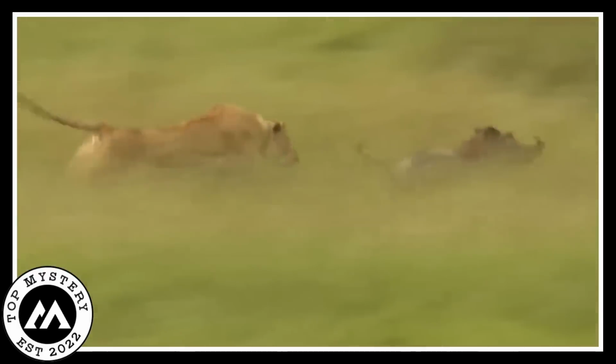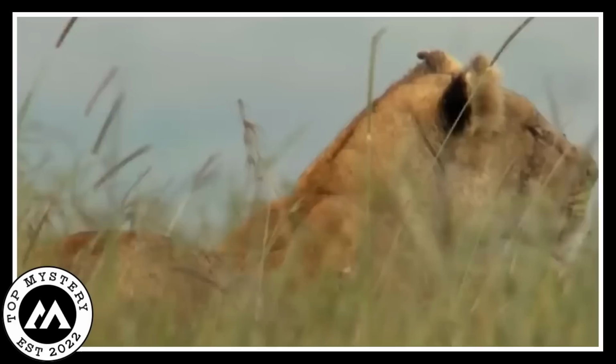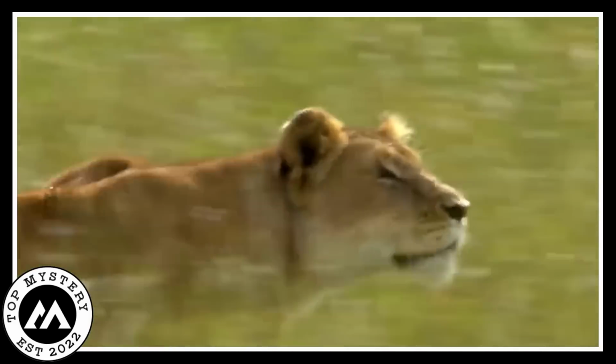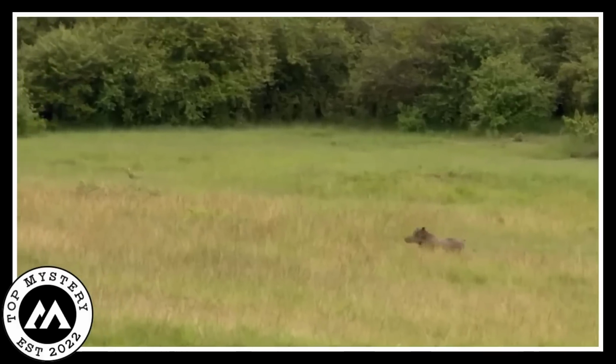Check this out. A trail camera caught a lioness in action, on a mission to feed her hungry cub. This little furball is all like, "Mom, I'm starving." So the lioness, being the superhero mom, gears up to face a big bad warthog. It's like a mini drama in the wild. The cub's hungry vibes are real, and the mom lioness is up for the challenge.